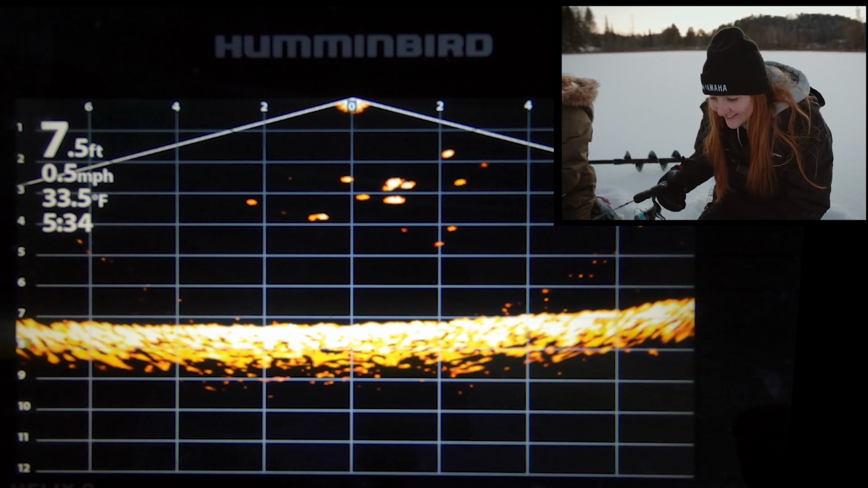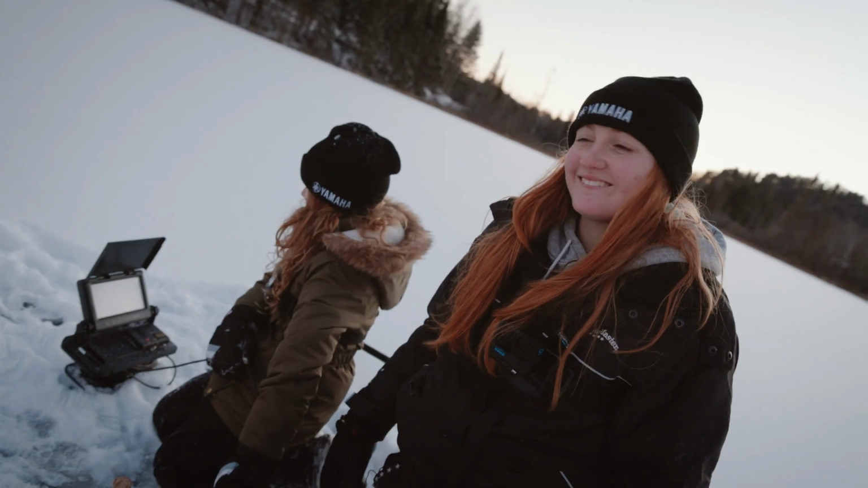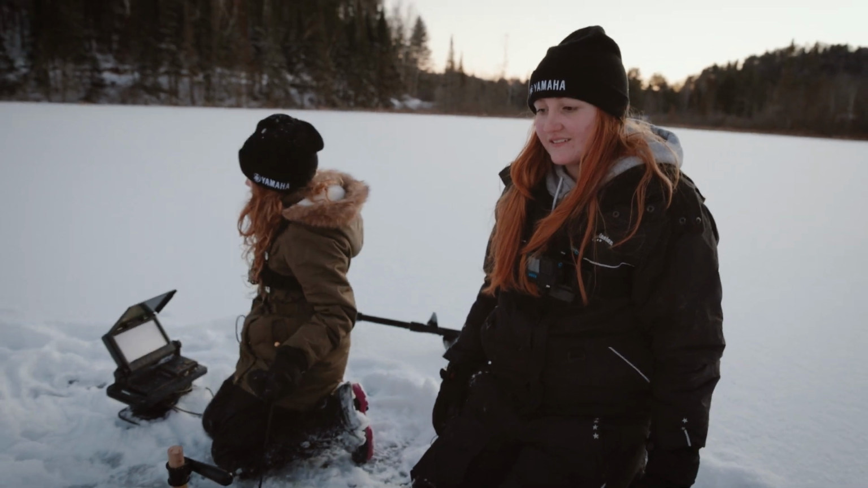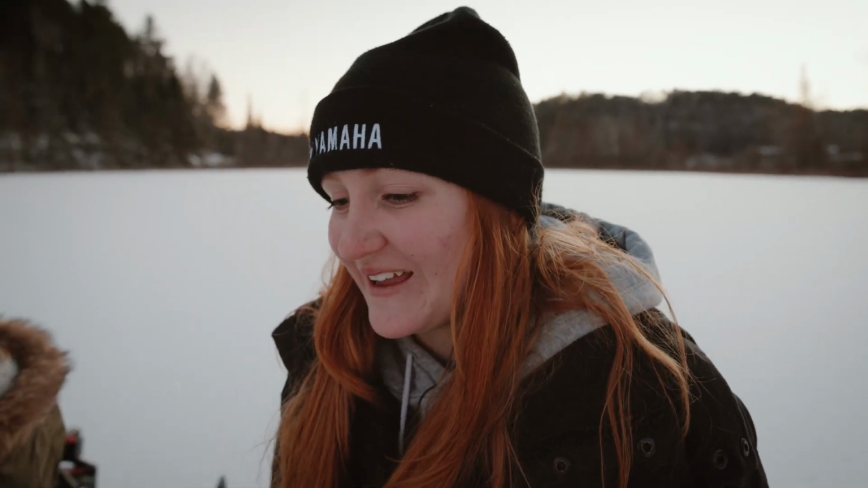Ah, this is so fun. It looks pink. They are shiners. What's your plan, Eve? Are we going to the next one? The plan is we're gonna have to find some shiner-sized baits.